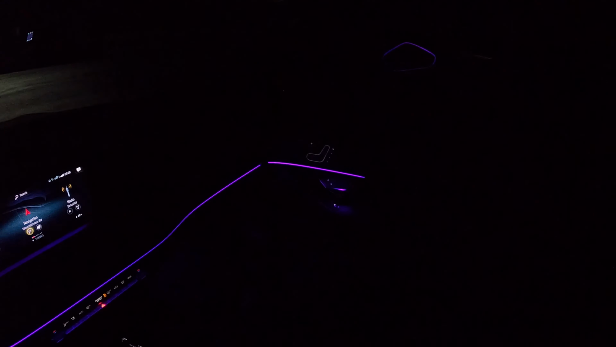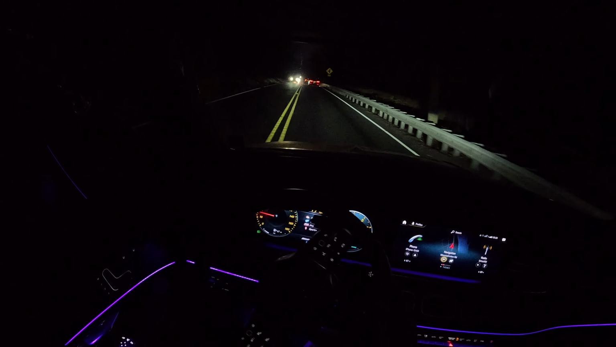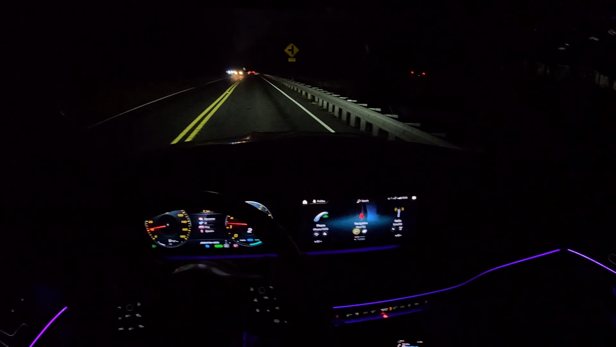All right, we're gonna get down to more like a curvy back road here, and we can really open this thing up and hear how it sounds. I'll let these cars get ahead of me a little bit here. There's no one behind me, so I'm gonna do a quick launch control for you real quick.